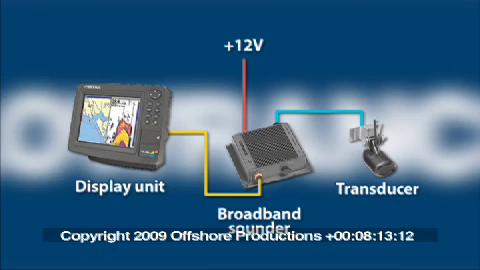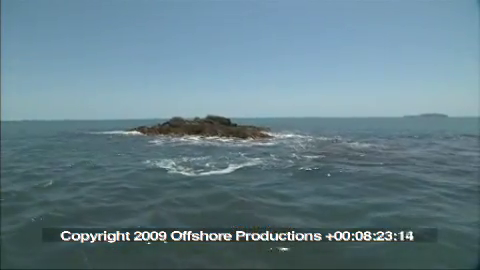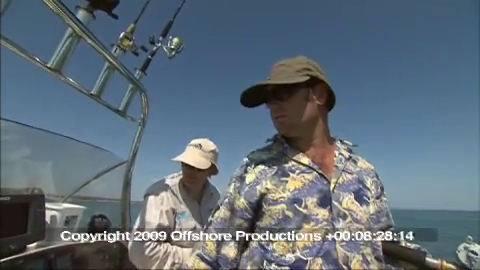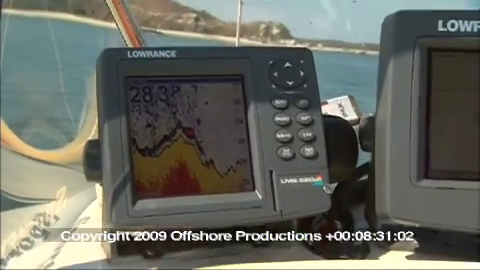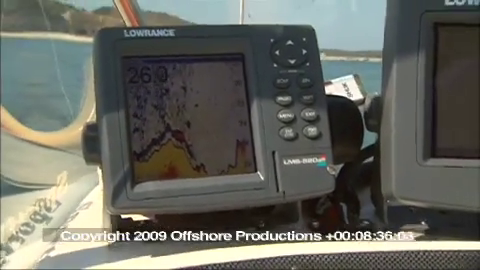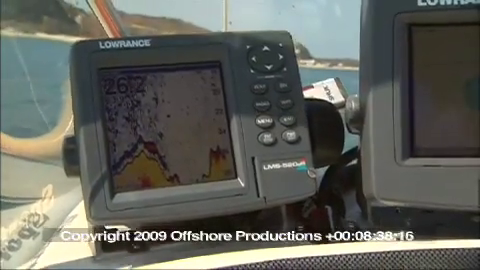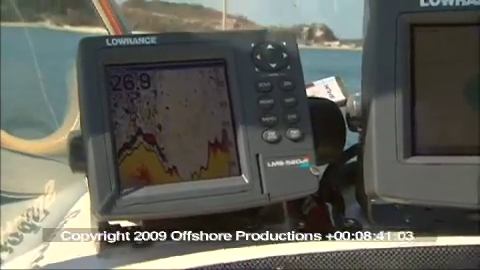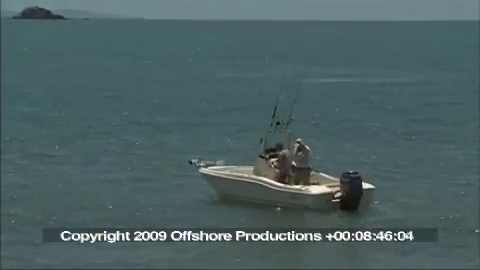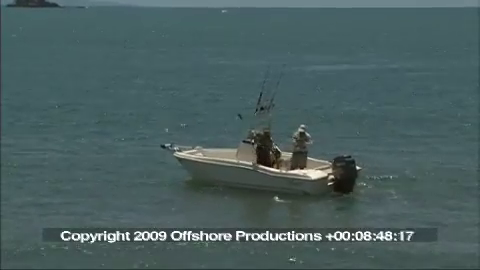Installation of the broadband system to current generation Lowrance sounders is easy and straightforward, resulting in an immediate quantum improvement in on-screen definition. And that translates into better fishing results. Using Lowrance Broadband, we're now able to consistently target individual fish holding close to structure, and we're seeing and identifying things we've never seen before. It's nothing short of a revelation, and it's definitely catching us more fish, particularly in new waters and more demanding situations.